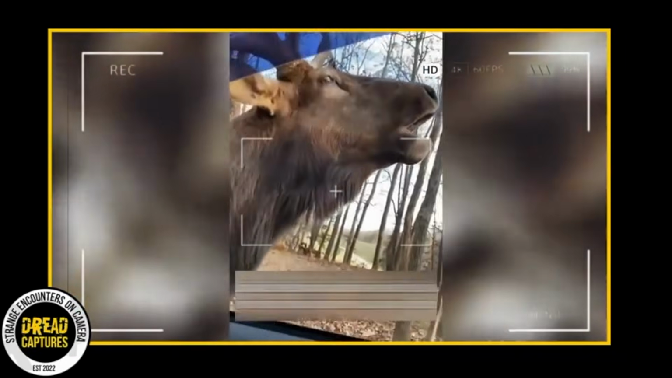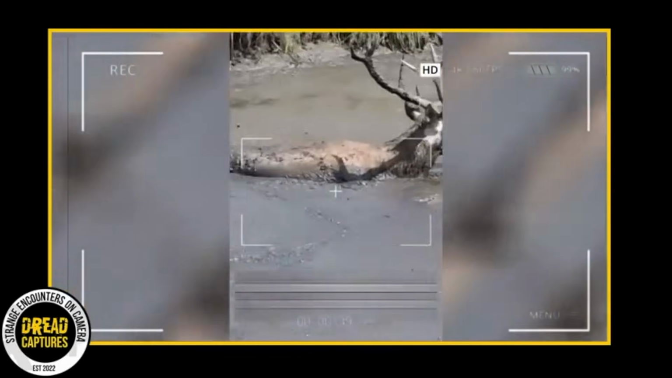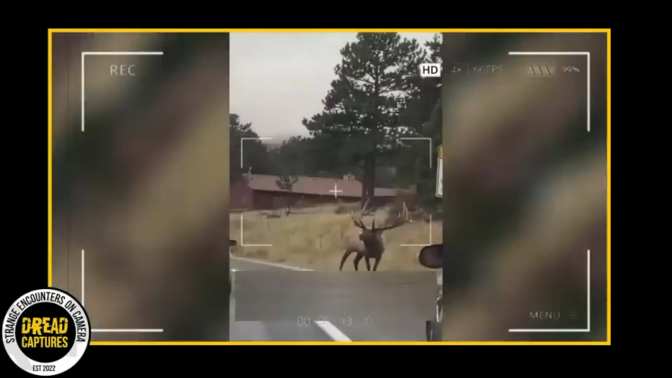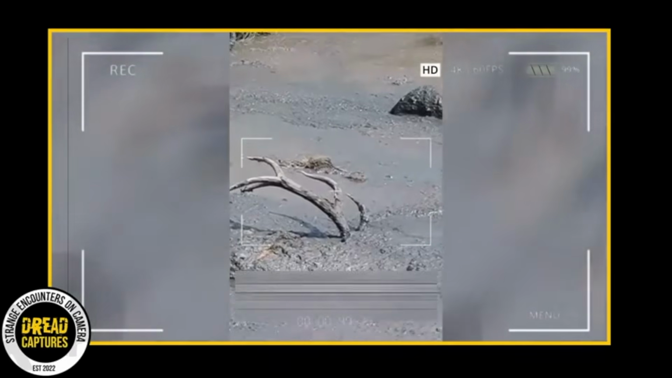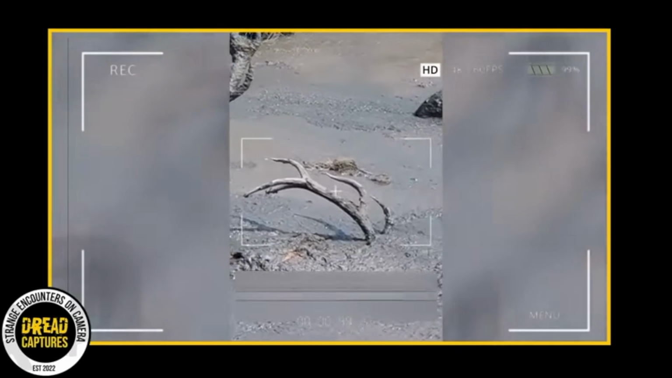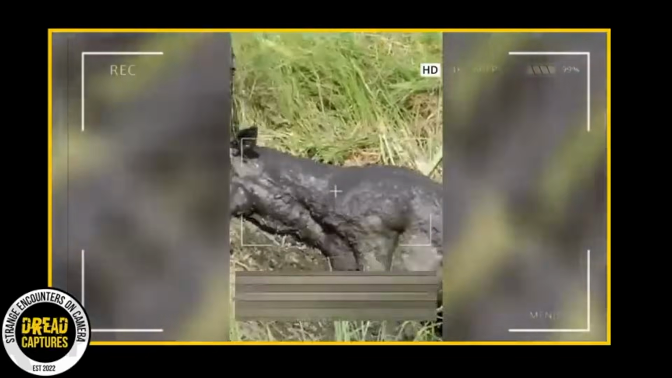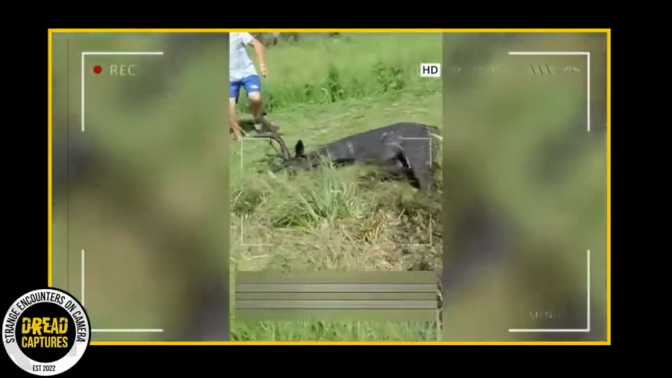One kind-hearted man decided to follow, and the elk led him straight to a mud pit. And the man got quite a surprise when he got there. Several of the elk's companions were trapped, struggling desperately. Realizing the grave danger they were in, the man acted swiftly. With the help of others, they used ropes to pull the trapped elk out, one by one, starting with the one most buried in the mud.